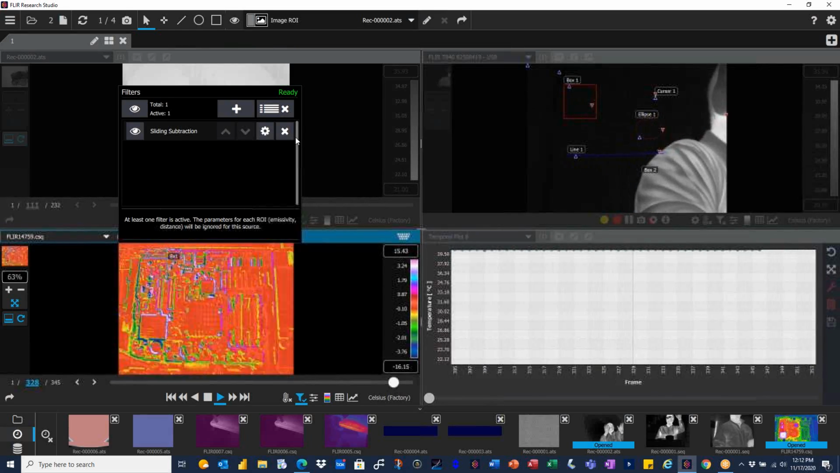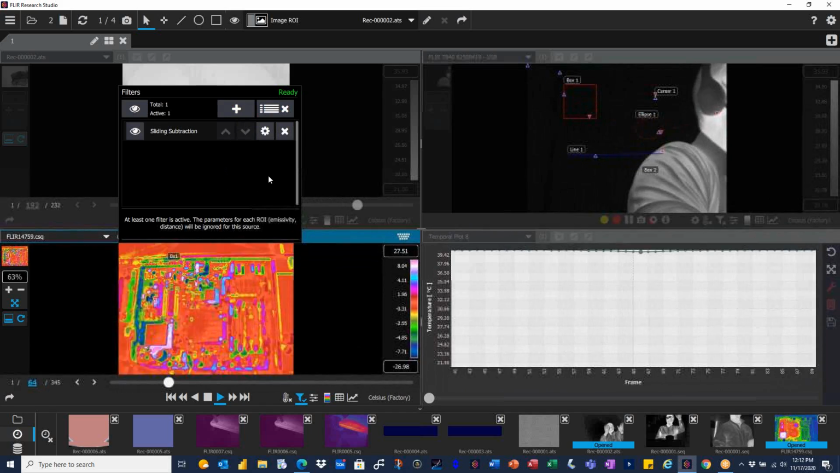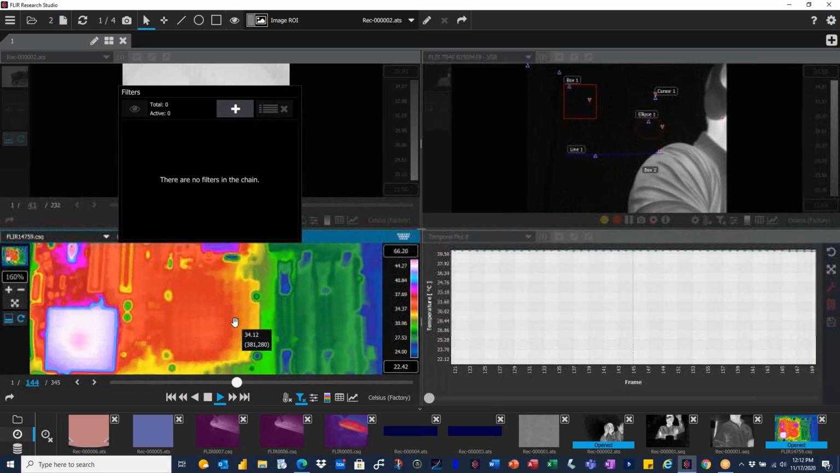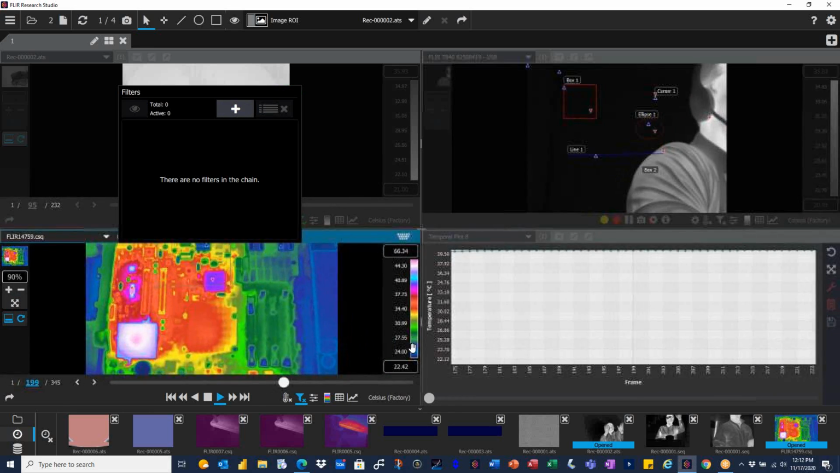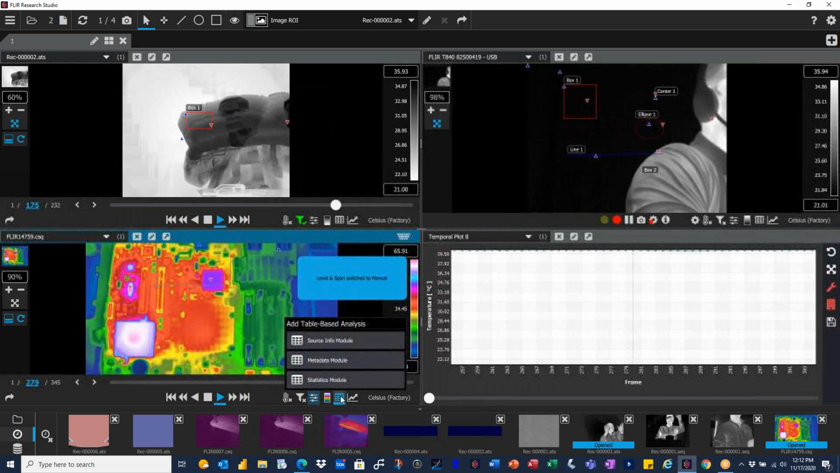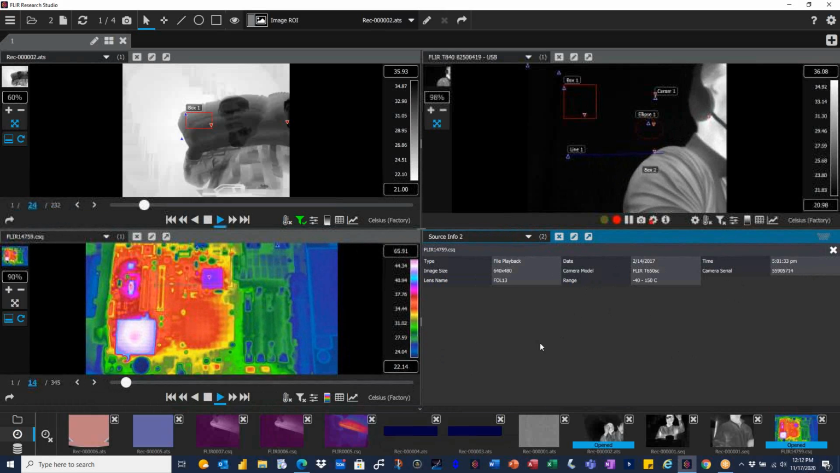If you're familiar with Research IR, you would already be experienced with our filter capability, and you can add multiple layers of filtering on here. You're not limited to just one. It doesn't affect the original data. It just makes it easier to identify some of the issues. And again, you can zoom in to really see where the event might be. You can adjust your level and span manually. I'm just clicking and holding right here. You can do your data. If you want to see your info module for anything, you can choose it right here, for example. This is showing you all the information, the camera, date.